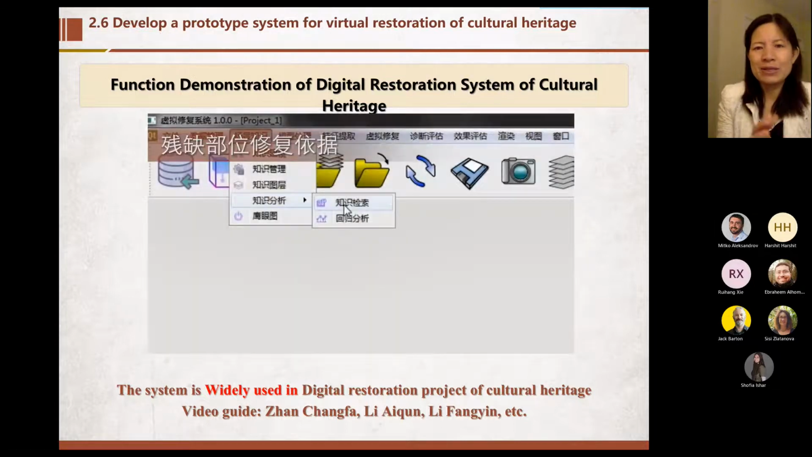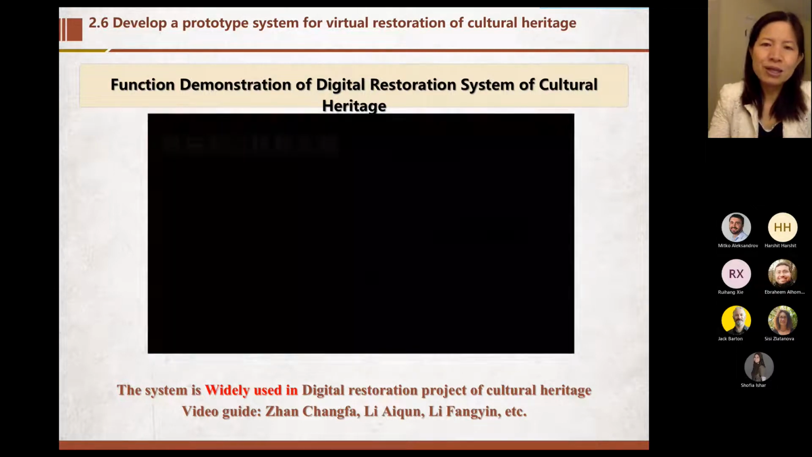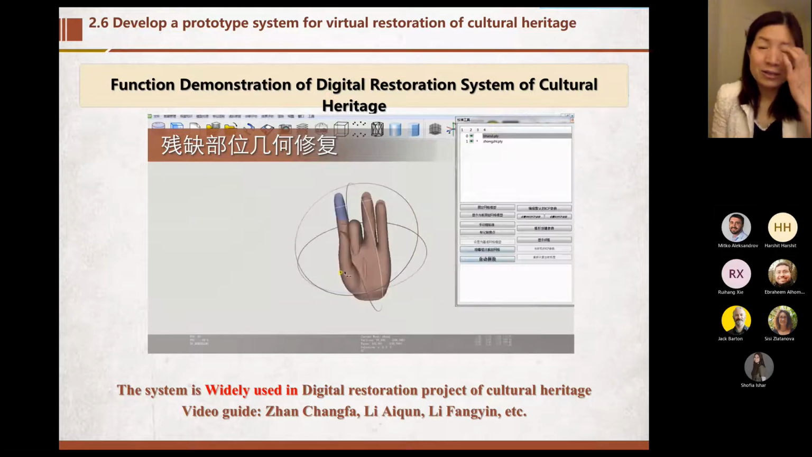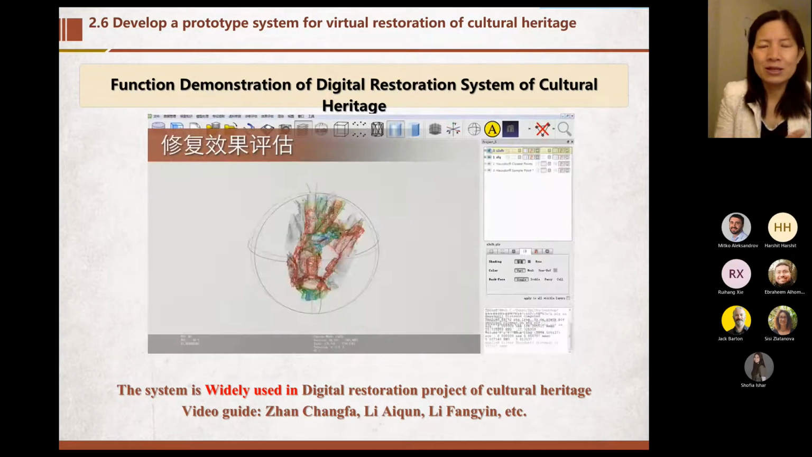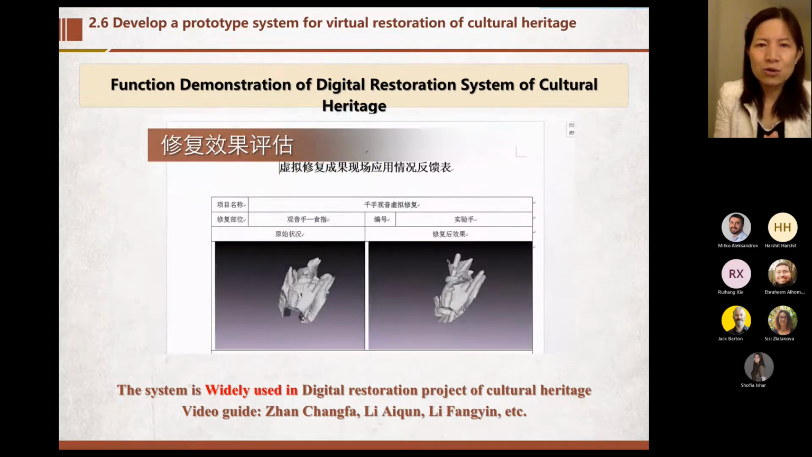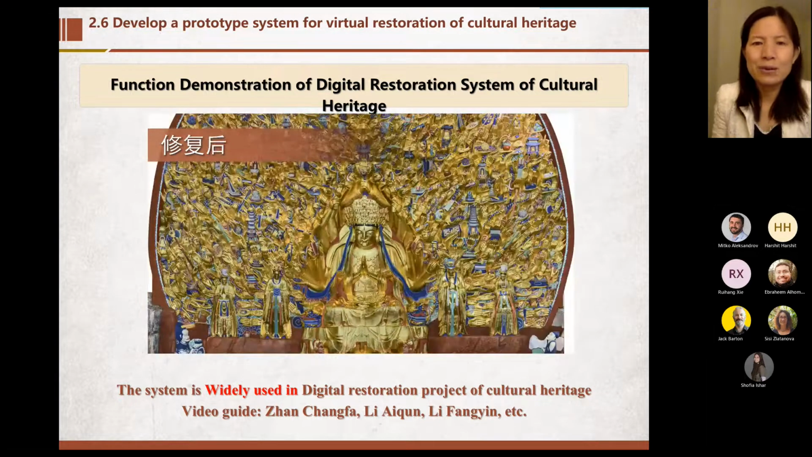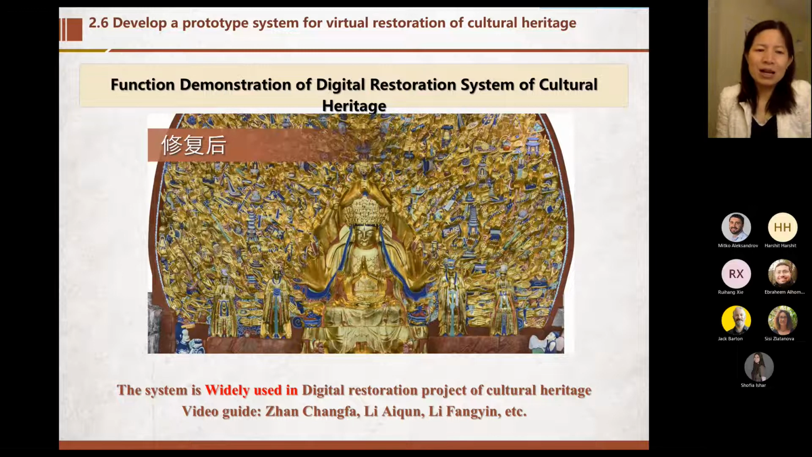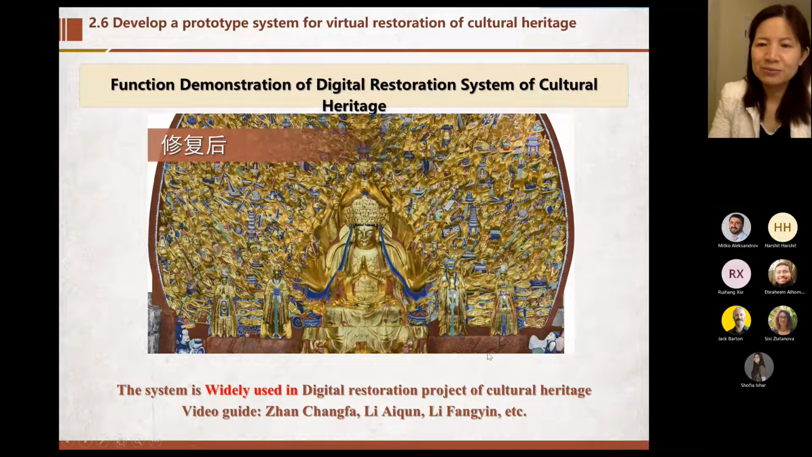Firstly, we get the conceptual model, then we can estimate how serious the disease is, and then we get the digital restoration of some parts, and then we can compare the restoration before and after. The system we developed is very widely used in digital restoration projects of cultural heritage in China.